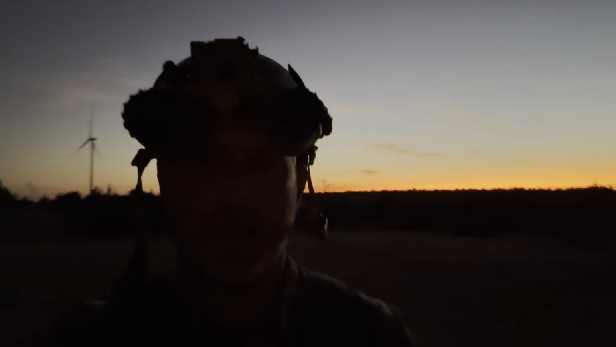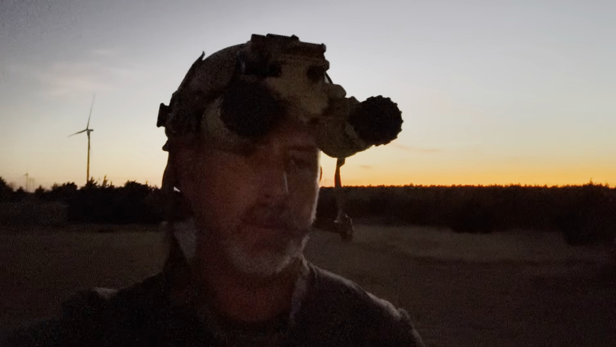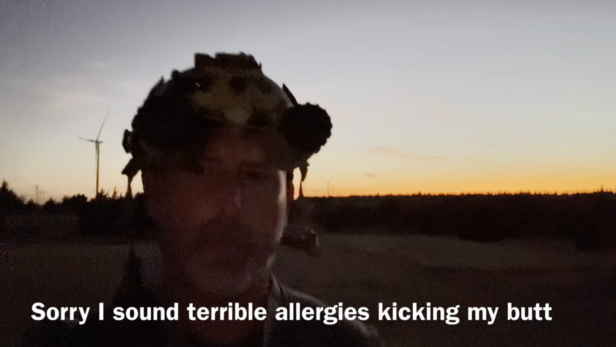I've got my Accuracy International 308 and the PVS-27 with the Maztech 2K laser rangefinder. So we're going to play with some of that stuff and get everything set up. But I'm going to zero the Maztech real quick, so I'm going to go over that. And then we'll clip on the night vision and do everything else. Try to get some good footage for you tonight.